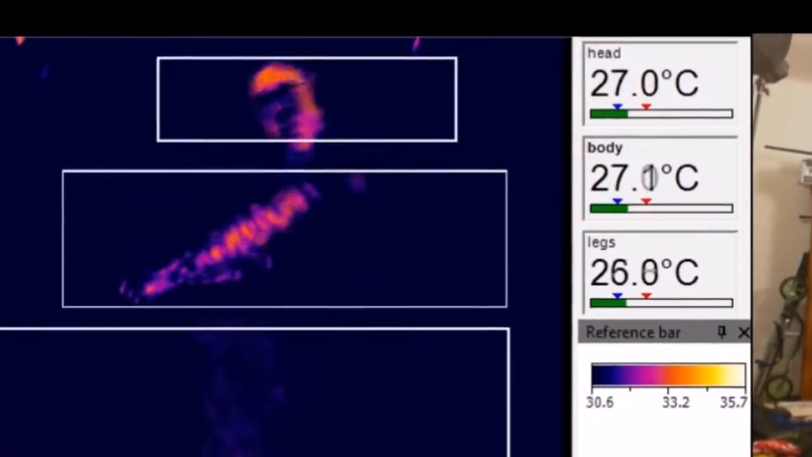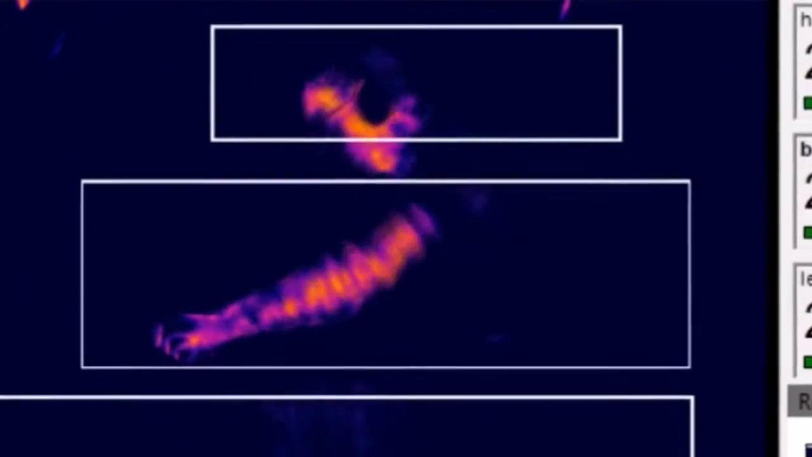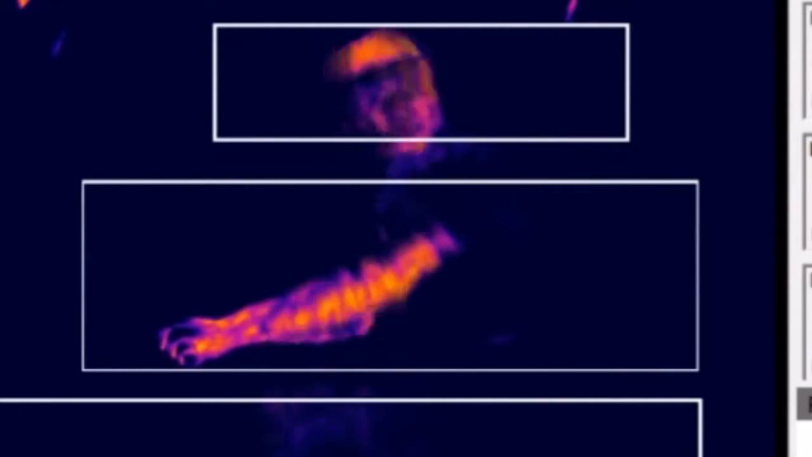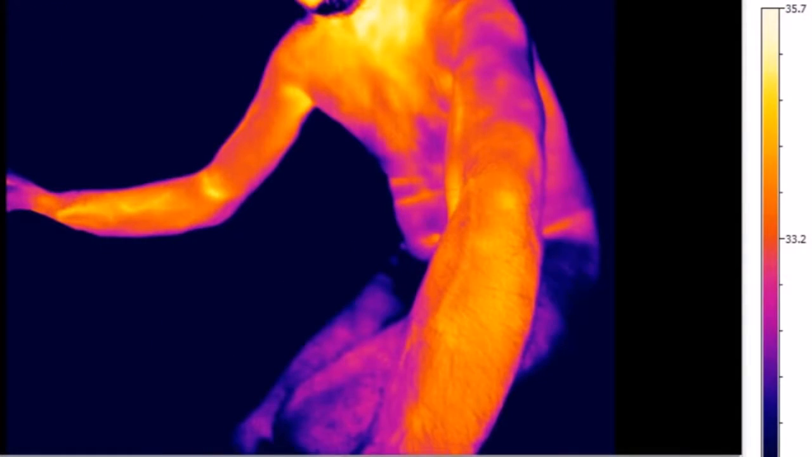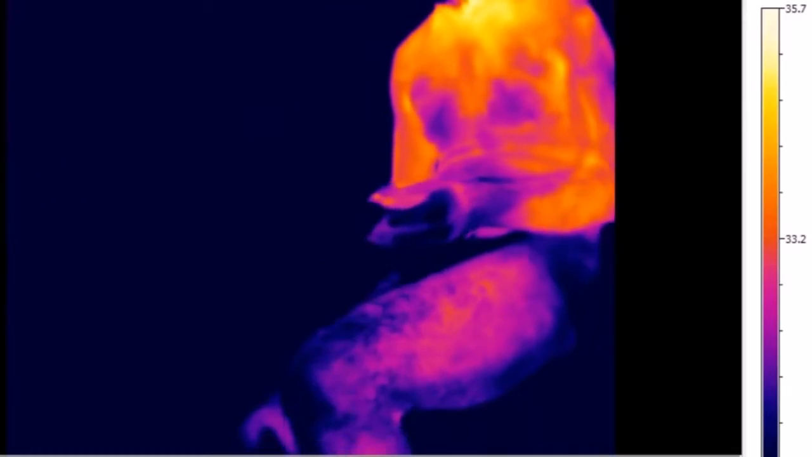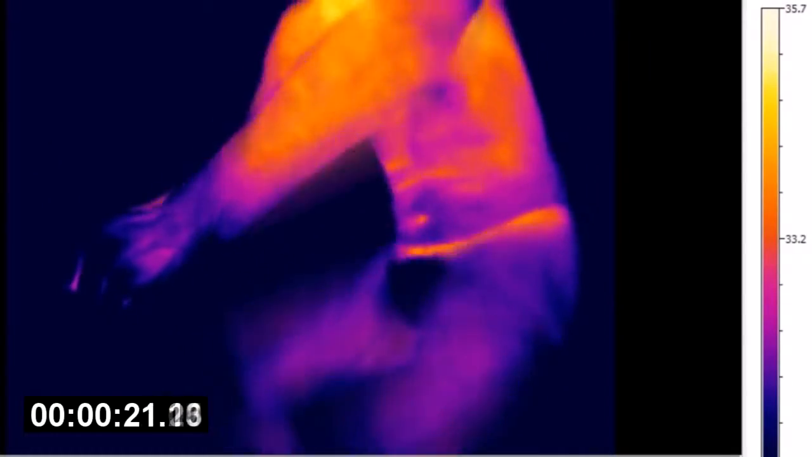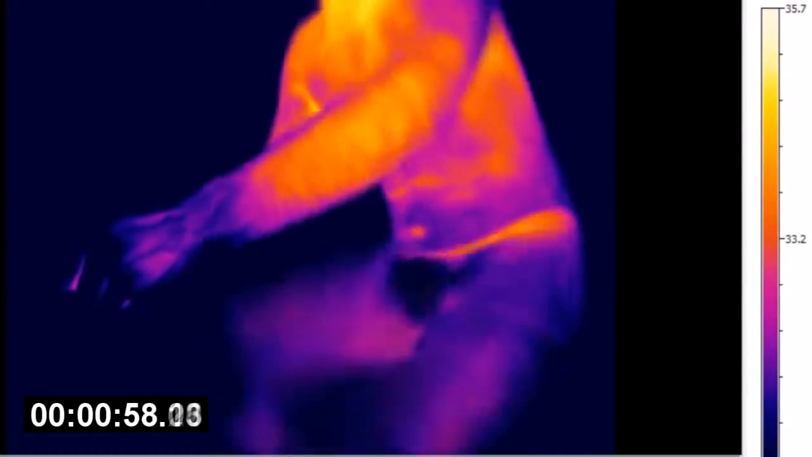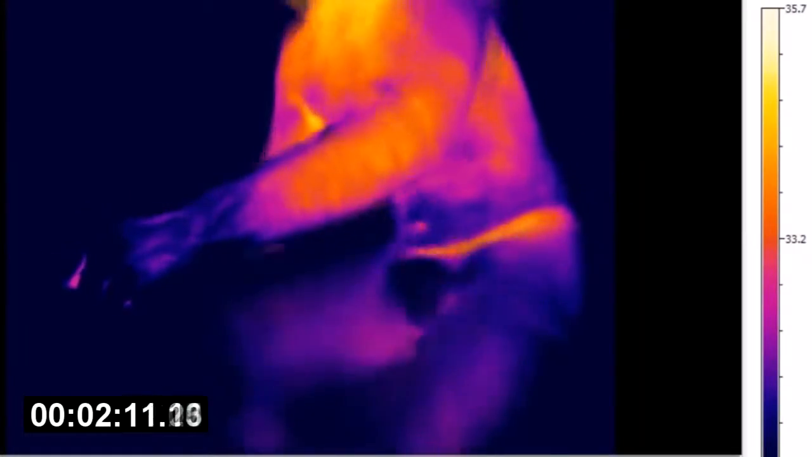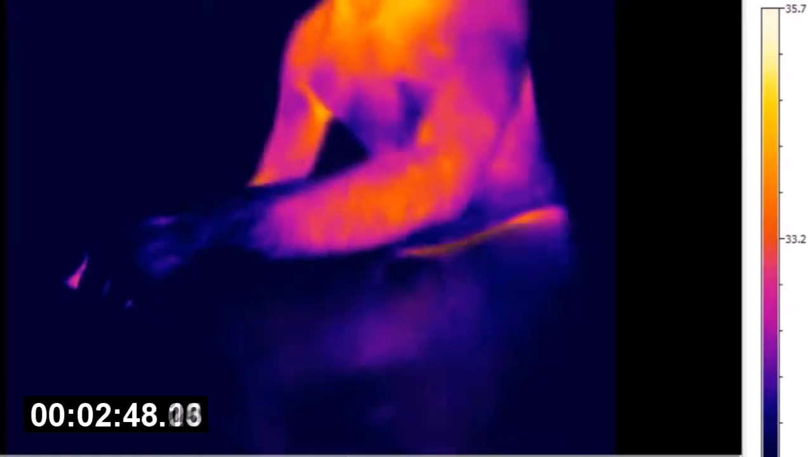Actually seeing the blood pumping through the arms, and seeing as reproducibility is a big thing in science, I decided, hey, next day I'll do it again. But this time I'll go up close and personal on the arms. So again, the body starts out fairly nice and toasty and warm, and even the wrists are okay, but